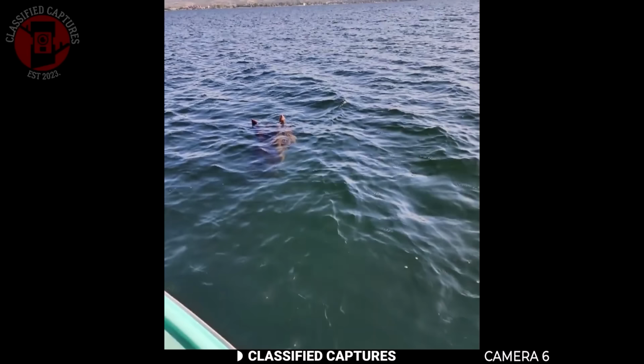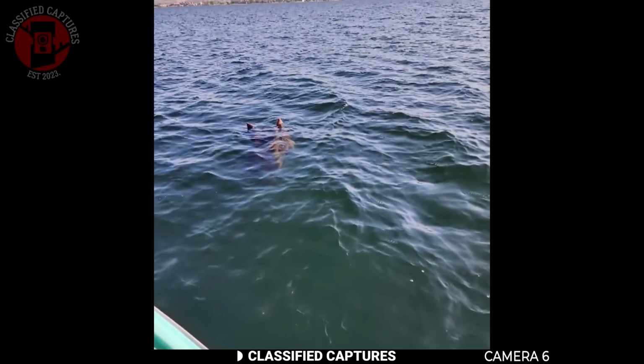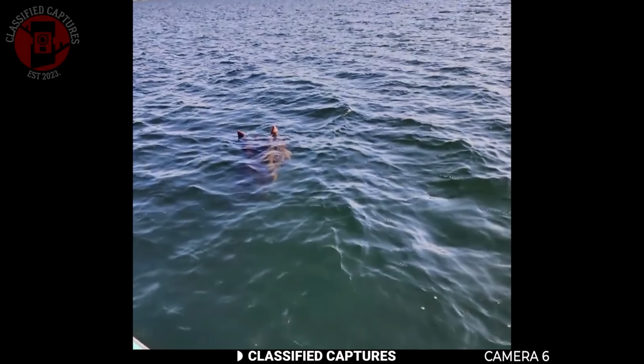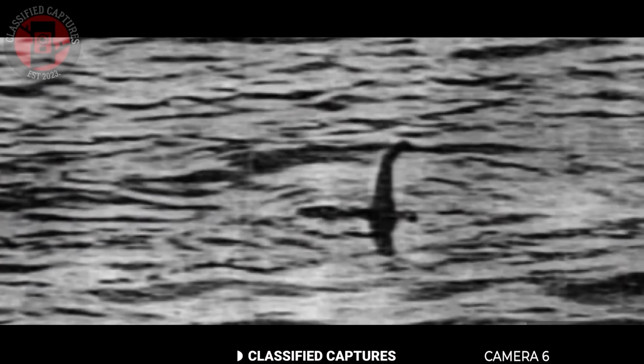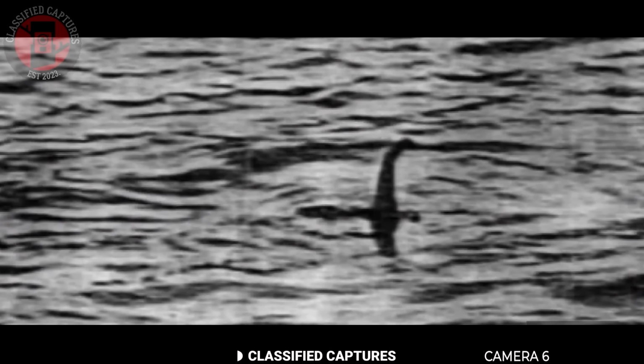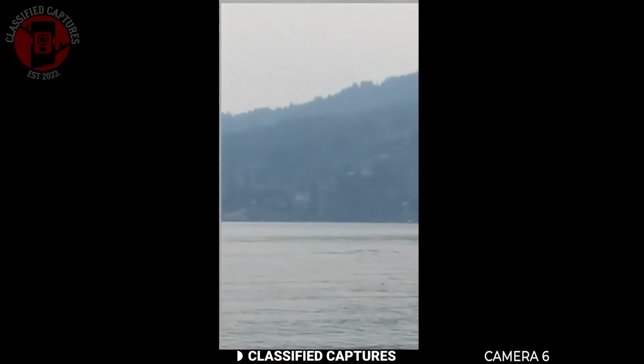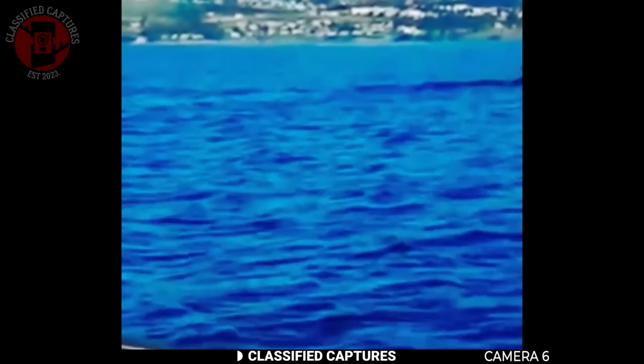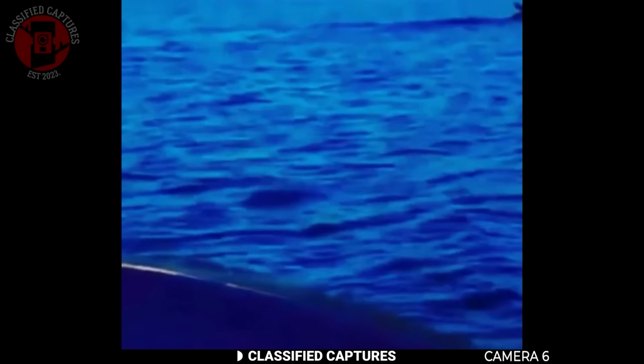Well, according to indigenous Syilx lore, there's an old legend about a creature said to live in that very lake. It's called the Ogopogo. It's described as a serpent-like beast, sometimes even compared to a dragon, with features like horns and a long winding body. While many have written it off as a myth, we all know how often ancient legends seem to creep into real life, so the question is, did these boaters just catch a glimpse of the legendary Ogopogo, or is it just something else entirely?